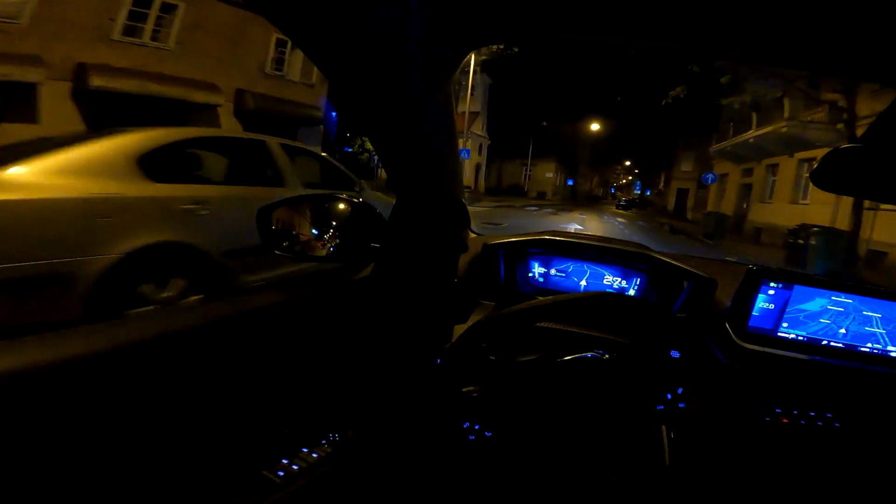And I do love this clicking sound. Oh, we have a cat on the road. I do love this clicking sound of the indicators. They are positioned here, in front of the dashboard, and it's kind of relaxing in my opinion. Tell me in the comments, do you agree with me?